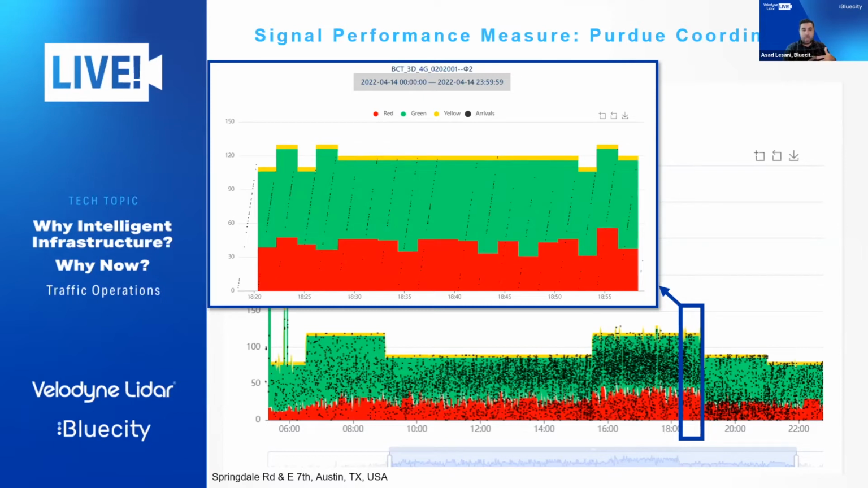It could be that your controllers are not synced, or your offset is not correct. So again, this Purdue coordination diagram helps with identifying those issues with respect to the coordination between multiple intersections.